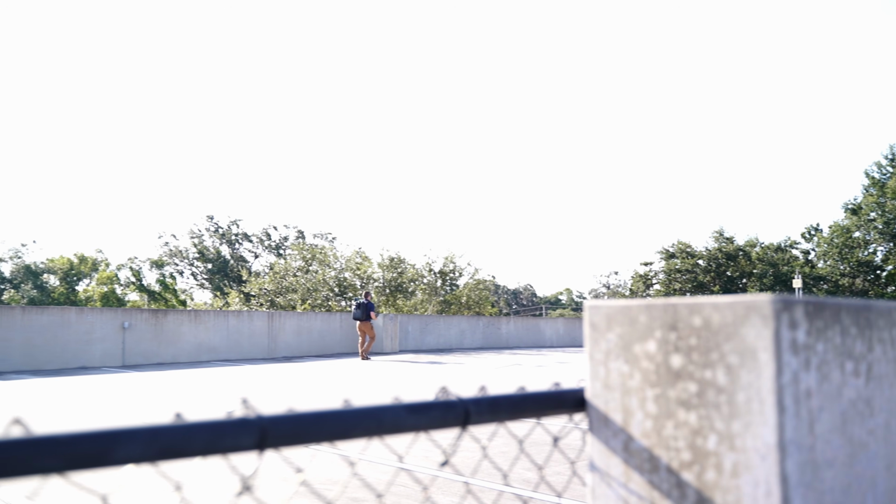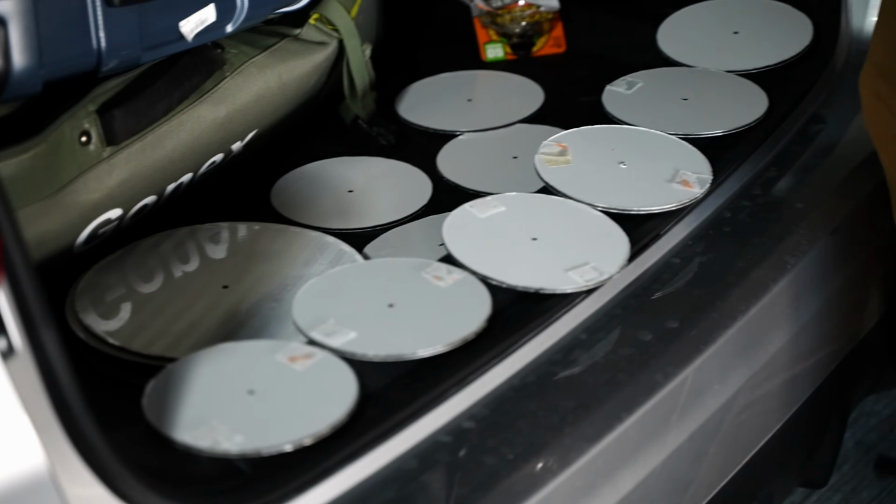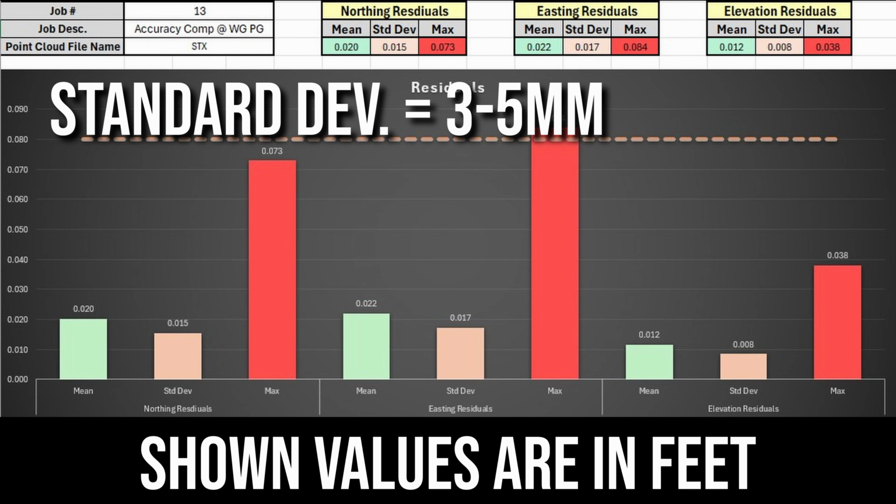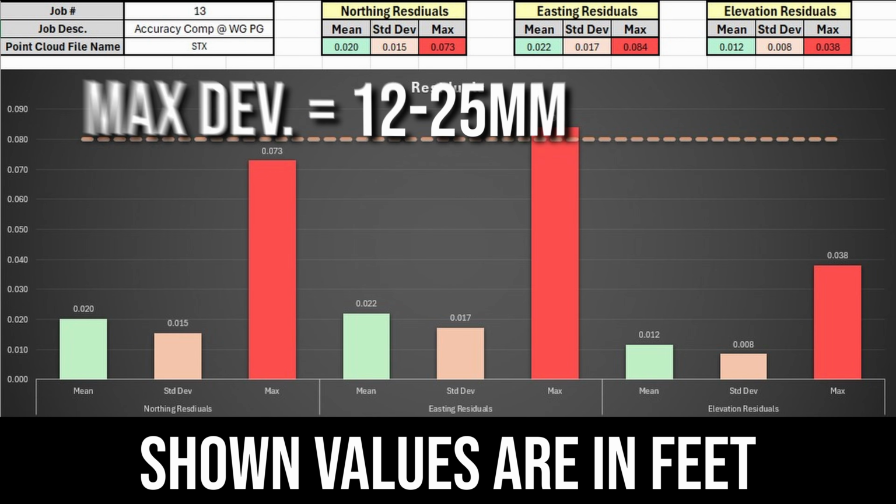which meant Justin had to fly all the way back out to Florida, now smack dab in the middle of a triple-digit Florida summer day, to recapture the site, this time using significantly more control points, and the results ended up being about twice as accurate as the first attempt. I measured standard deviations of the residuals ranging between 3 and 5 millimeters, with max deviations between 12 and 25 millimeters depending on the axis. A huge improvement. Still not quite as good as the VLX or the FlexScan, but for SLAM, it's not that bad at all.